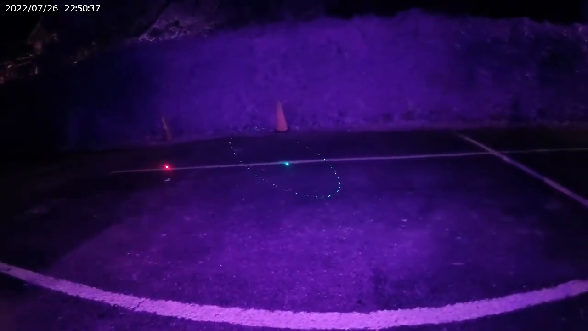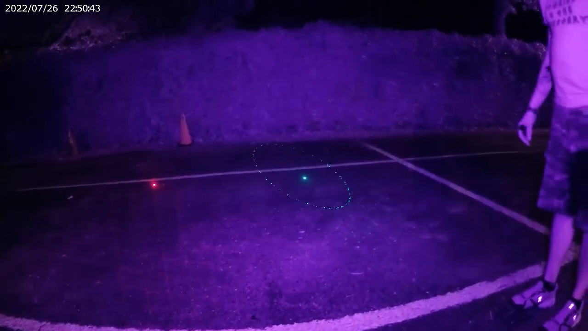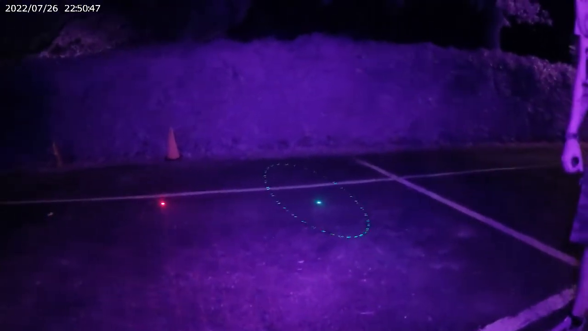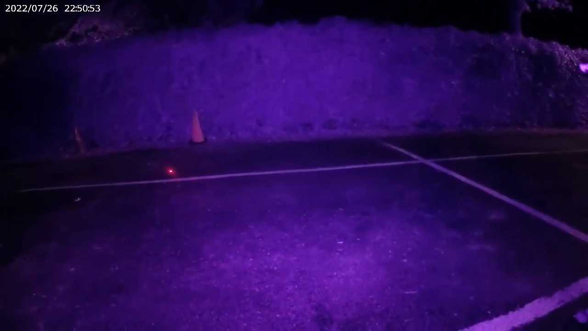Anything coming up on your lasers? No. And it's safe to use them at a little bit of a distance here as long as you don't hit the cars. Stay low. Can you see the red one pointed away from everything, even in this light, through your camera? Yep. Actually, I just see the dot. I can see it. It's so slight.